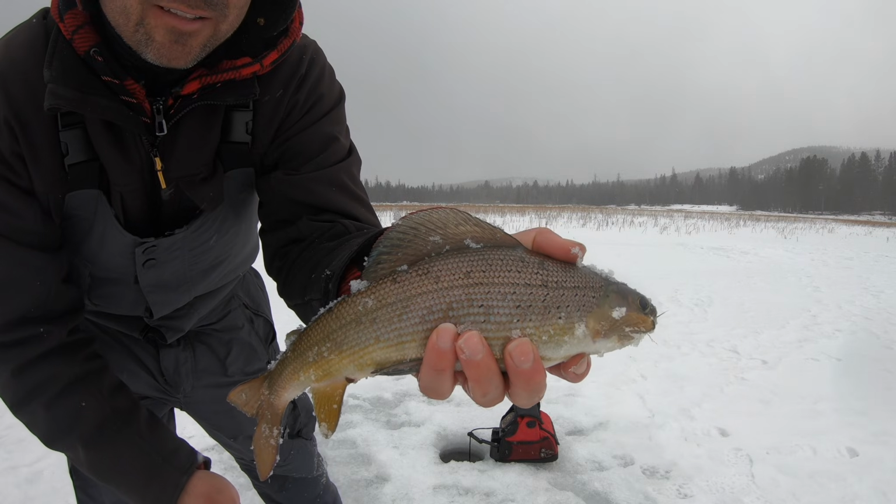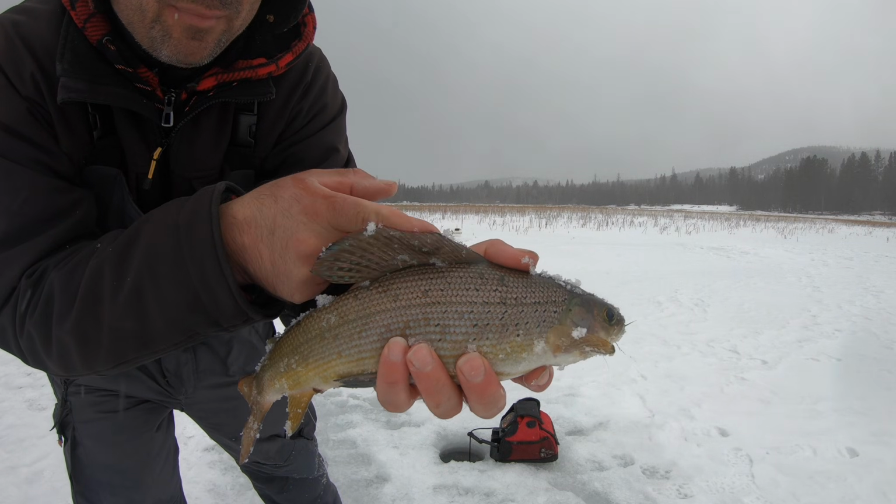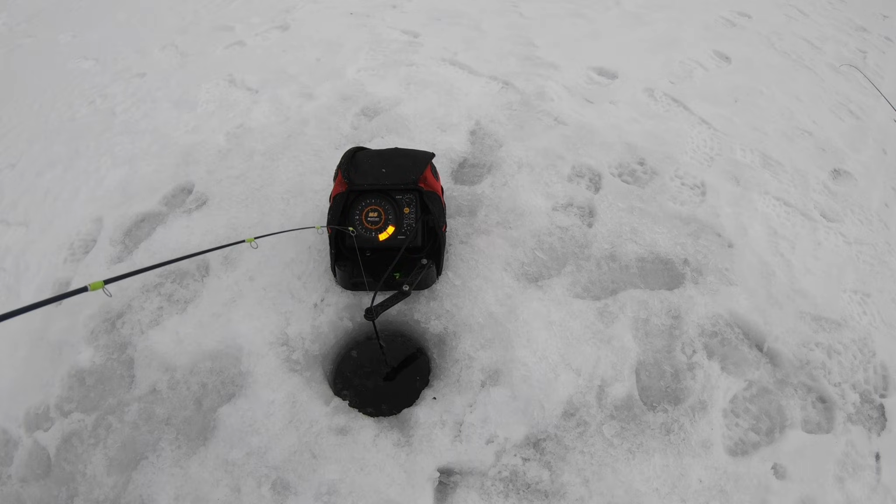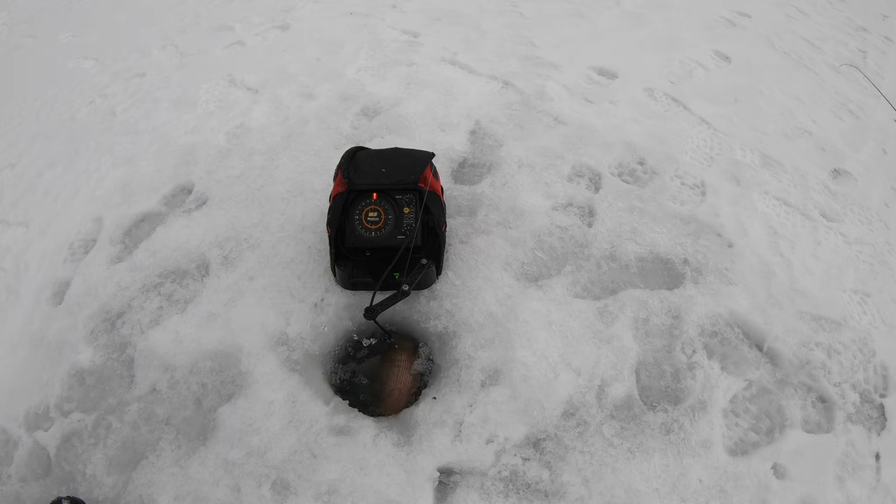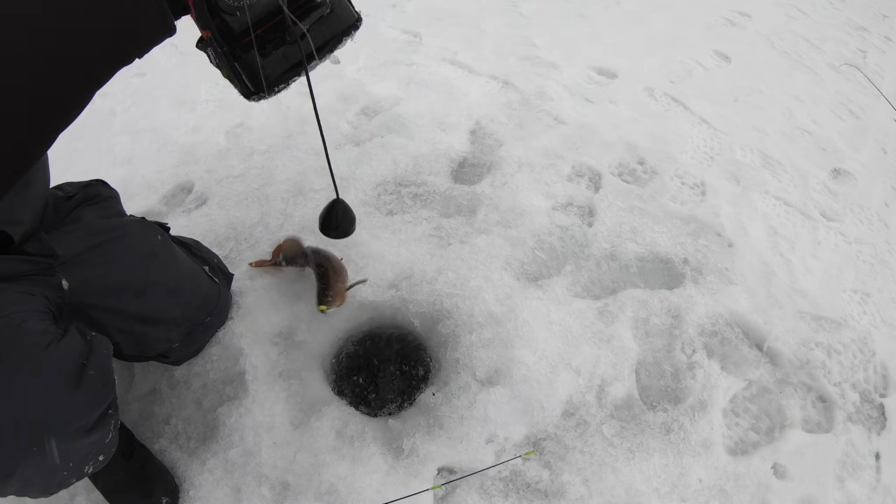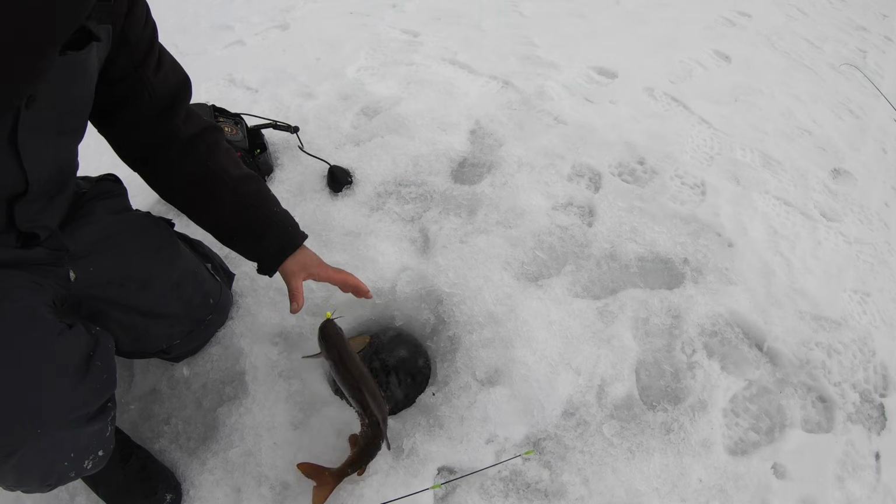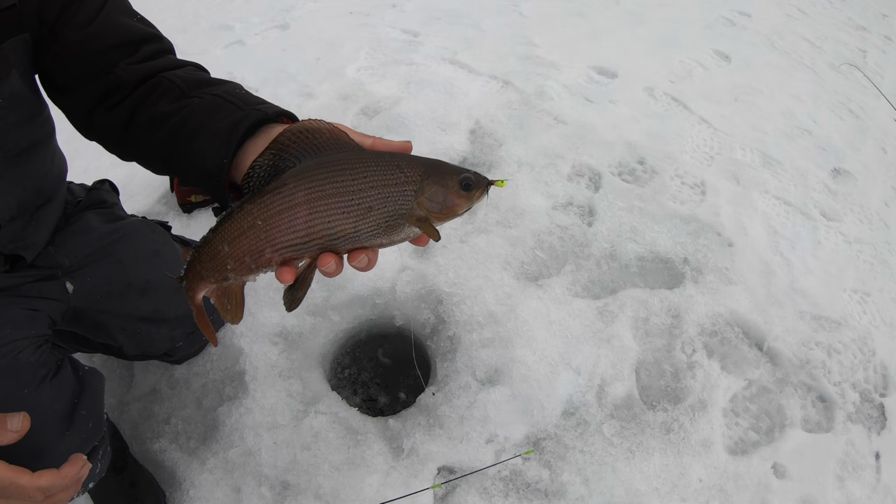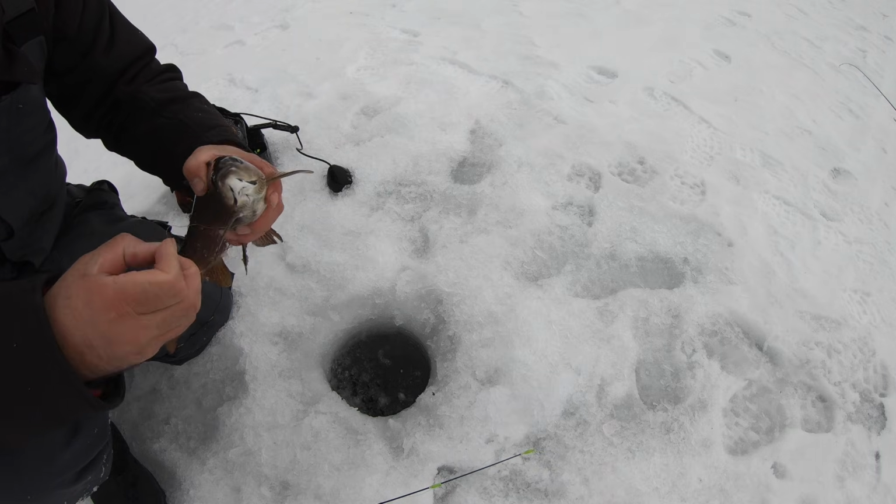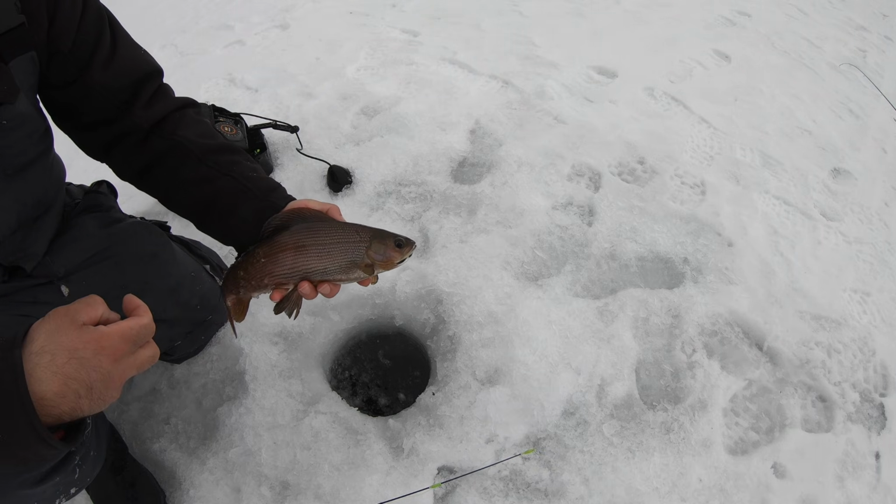Look at the fin colors on that one. I don't know if you can pick that up on the camera. It's beautiful. Beautiful fish. What a gorgeous fish.